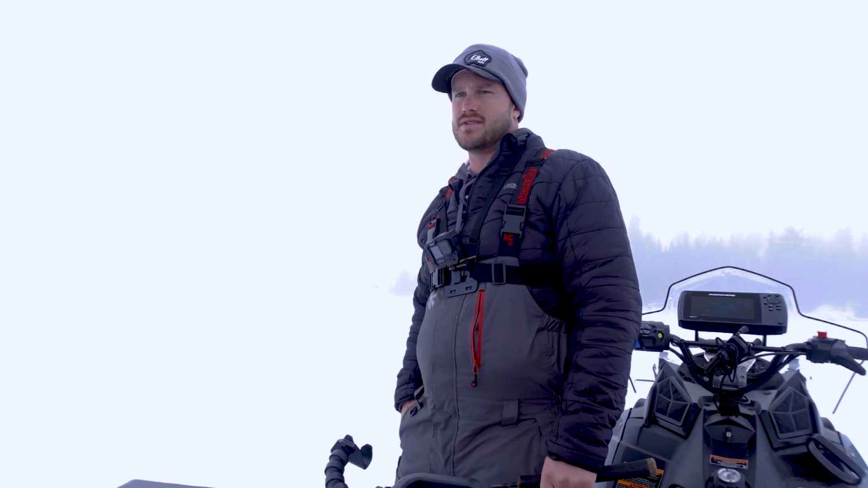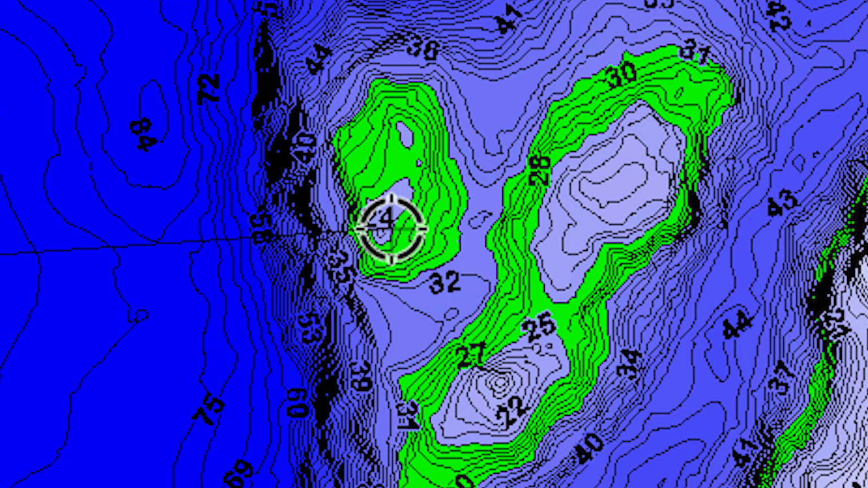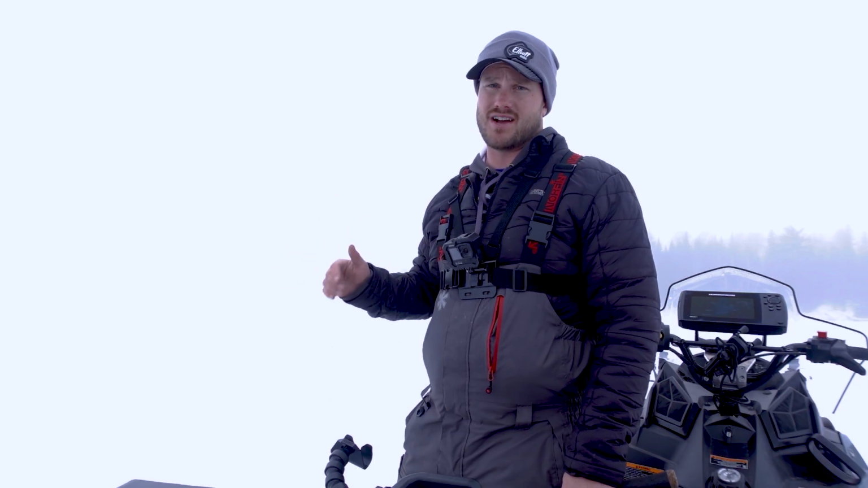Another one that has been really good is saddles, especially if they're on top of humps. We're looking for some of that bigger mid-lake structure, not these small little humps, but pretty big areas that have a variety of depth ranges on top of them. If there's a flat next to some of the shallower water, or a little bit of a drop-off, that could be holding some fish. And another classic lake trout spot, which is what I'm fishing right now, is those steep breaks. You can see there's this island behind me.